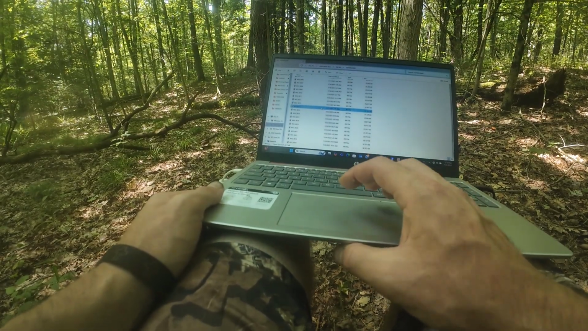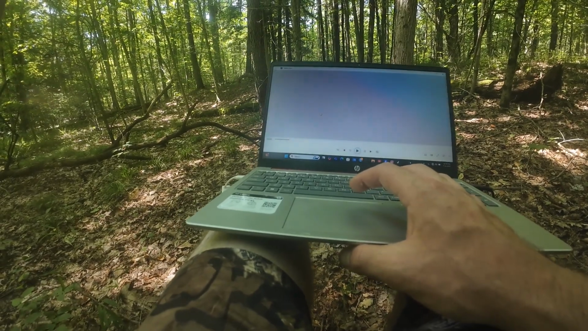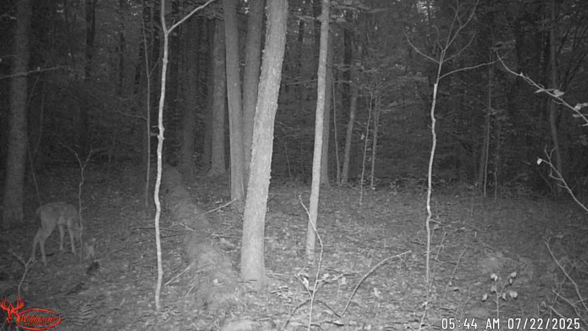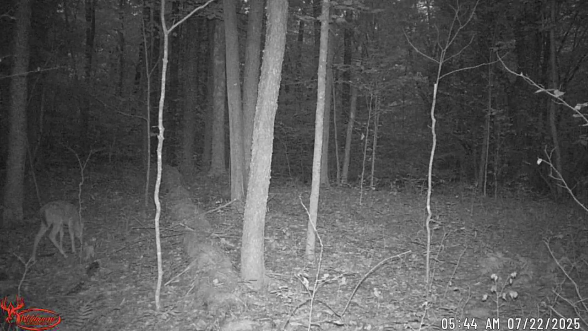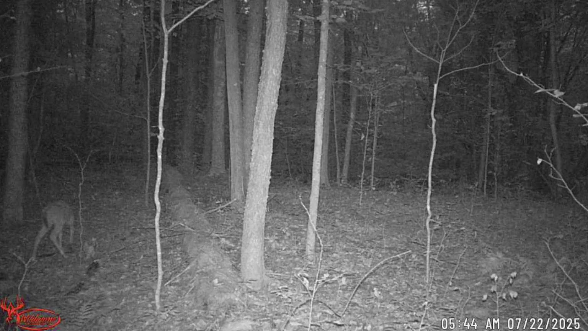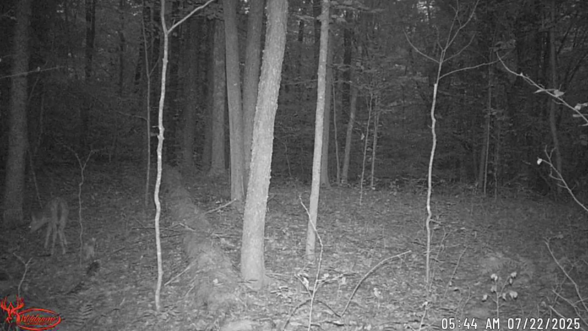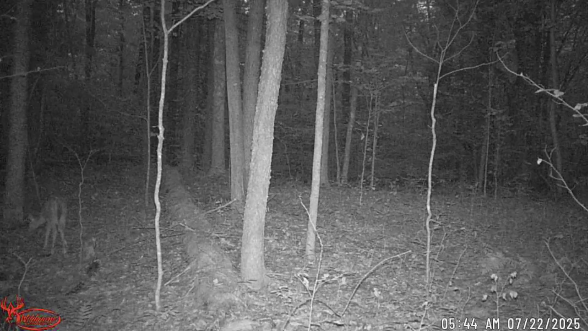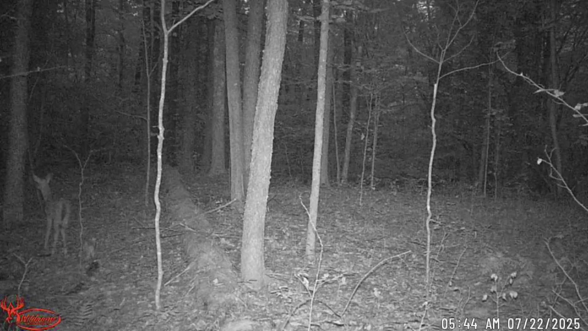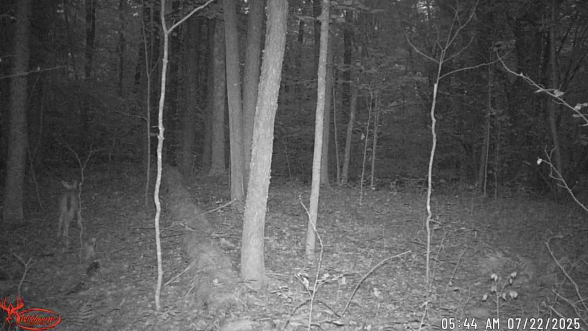See, day later. Yeah, this cam gets deer daily. I want to move that second one over near here, probably just on the other side of this saddle here, or knoll, whatever you guys want to call it. Just because that's where all them deer have been going, down over that way. There's a reason for it.